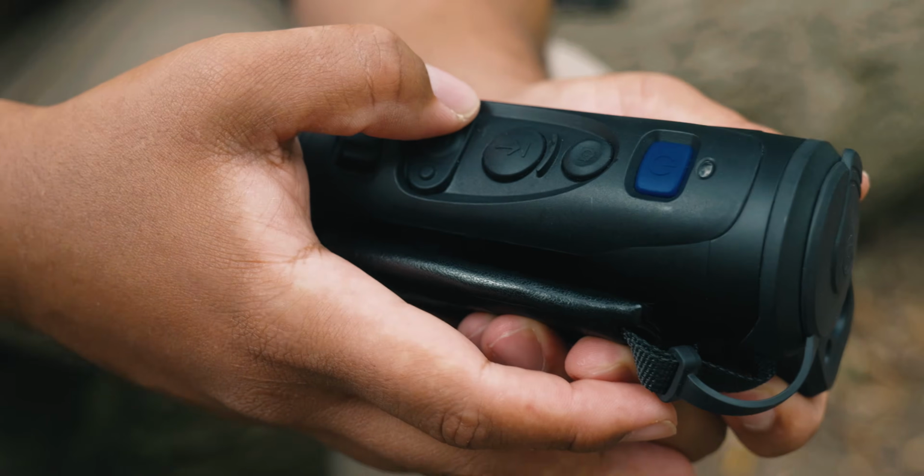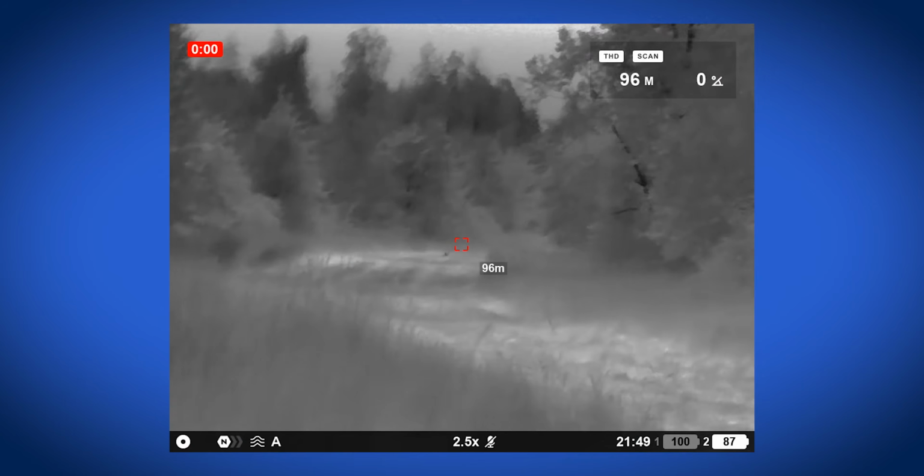Now on the left hand side of that, you can press this little button down for a few seconds and it will change from white hot to black hot.